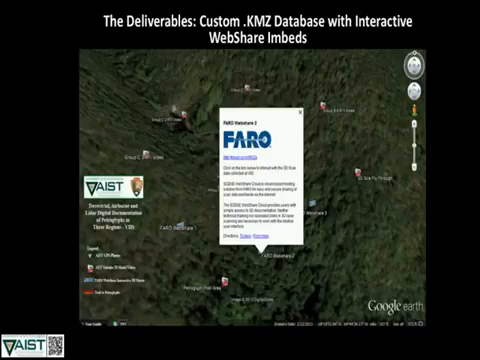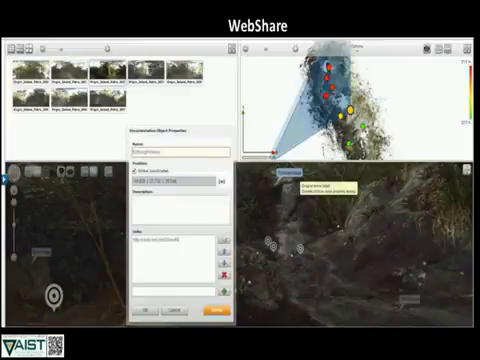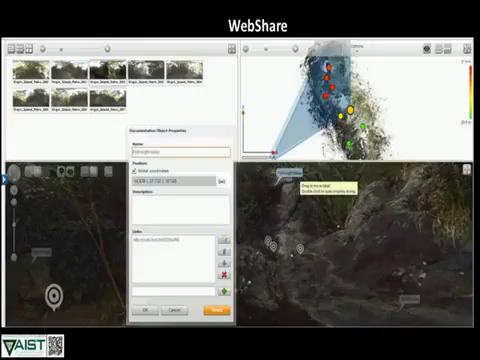Again, creating these custom applications so that the Park Service can actually utilize this data for their everyday management, but also for things like interpretation and education. So in this case, another customized KMZ database, a GIS database, as well as these web shares are important tools for sharing and learning. This is just showing you the web share that's available for this.